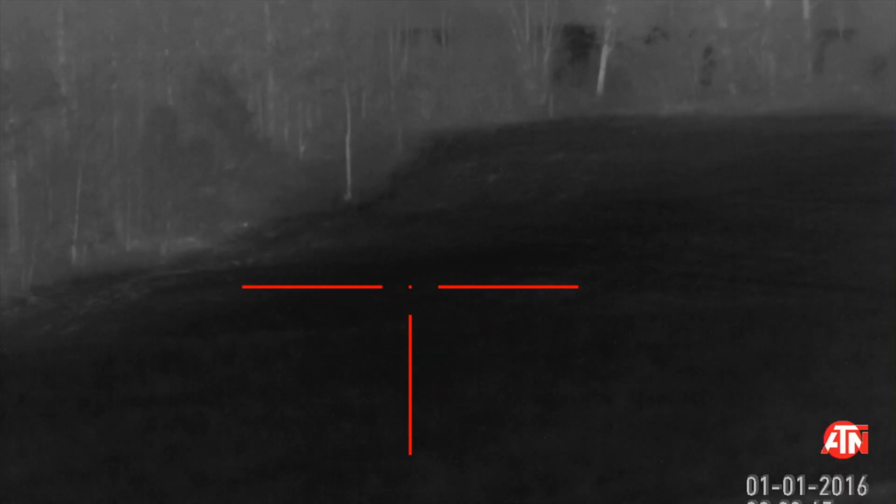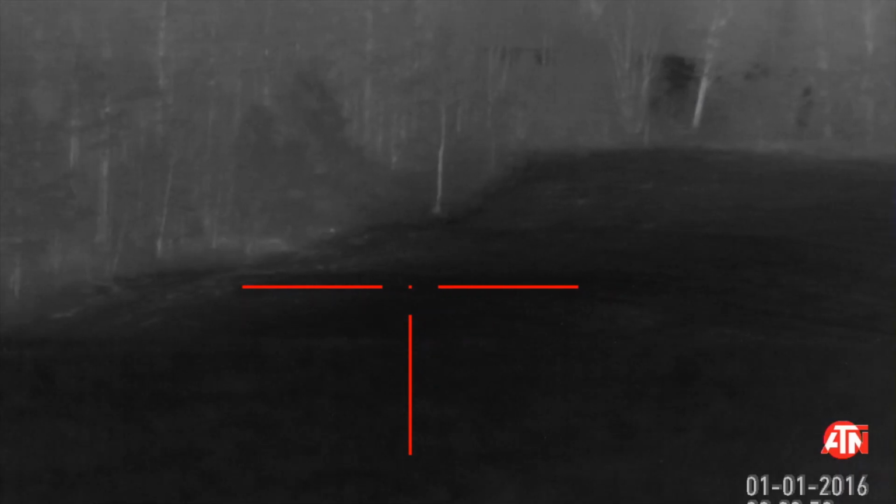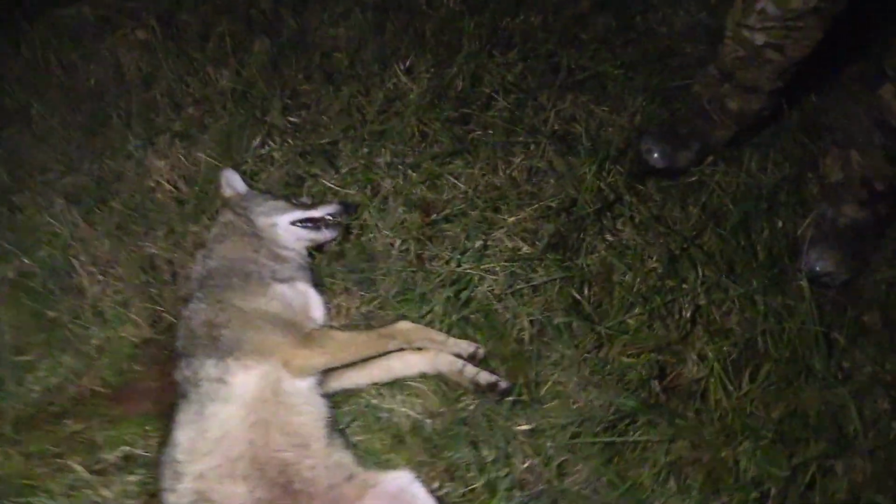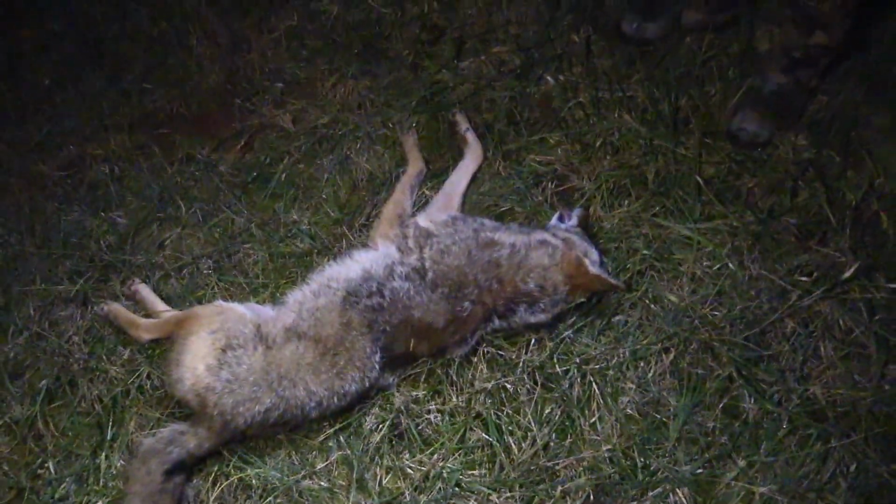I even scanned far right, thinking maybe he's coming down the. Good job, Bubba. Good calling, man. Big male. Your boy was right. I said, I think he's a male. This coyote didn't want to die, so we're a little hesitant to touch him. I think he's dead. That's a good coyote right there. Oh, man. That's an awesome coyote right there.